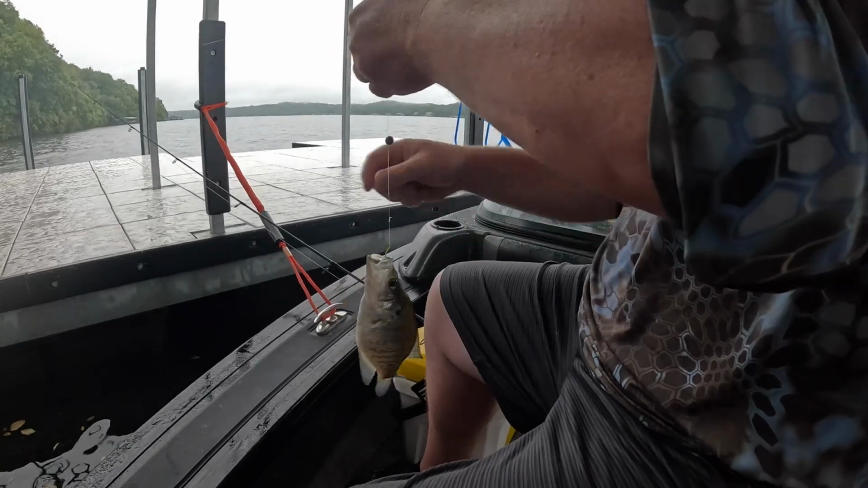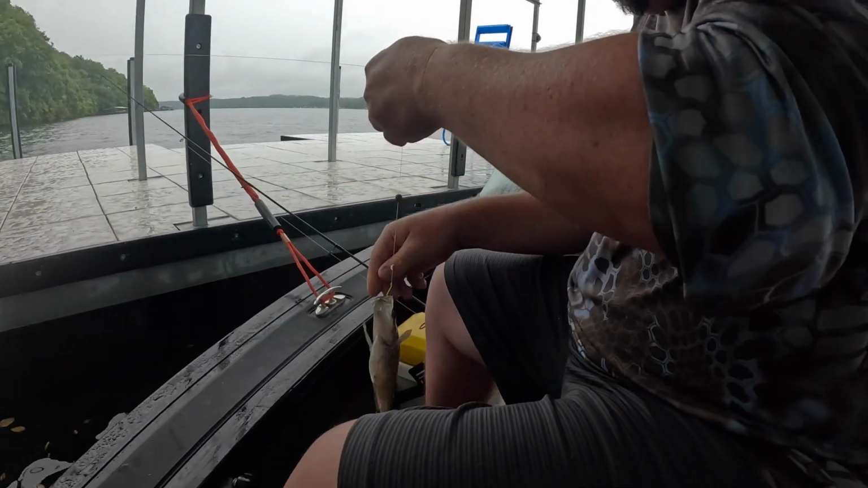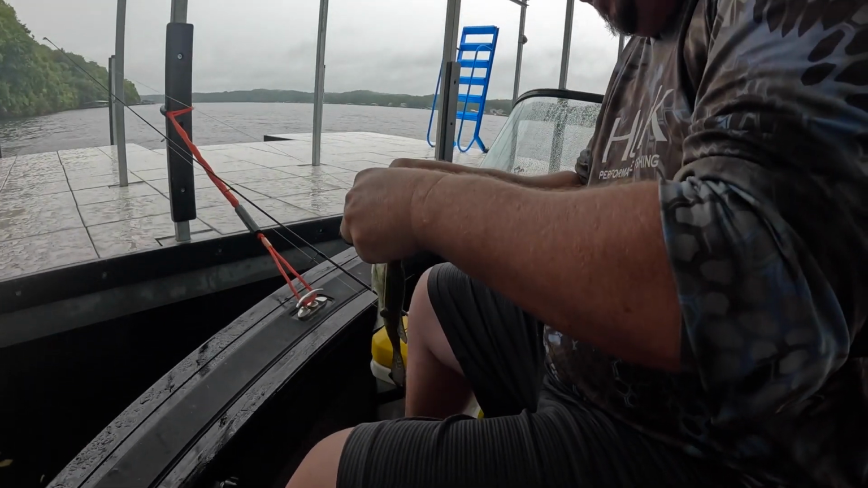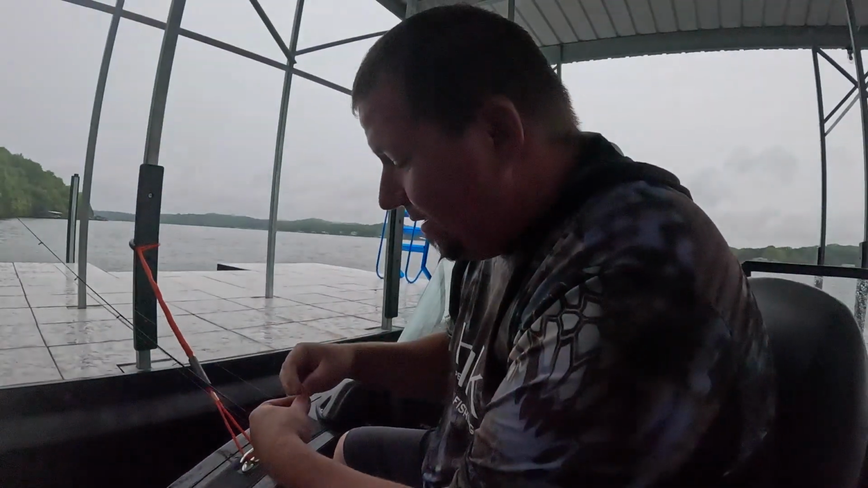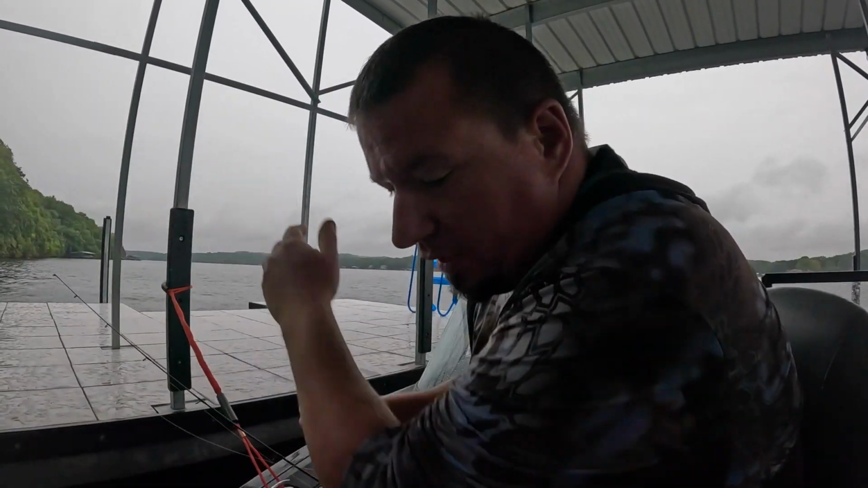That's a decent one. Not big by any means. There's actually a really good pile of them about 15, 20 foot ahead of me, really underneath that. But with the way the direction of the water is moving right now, I can't even come close to getting in there. It's going this way.